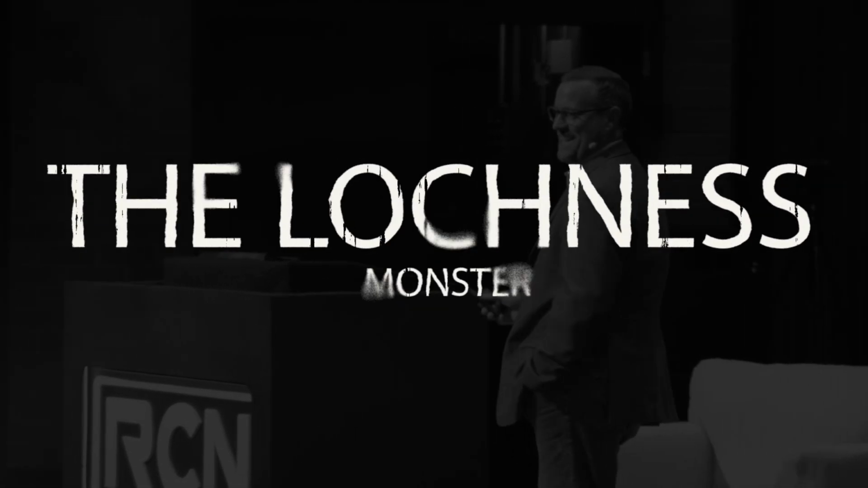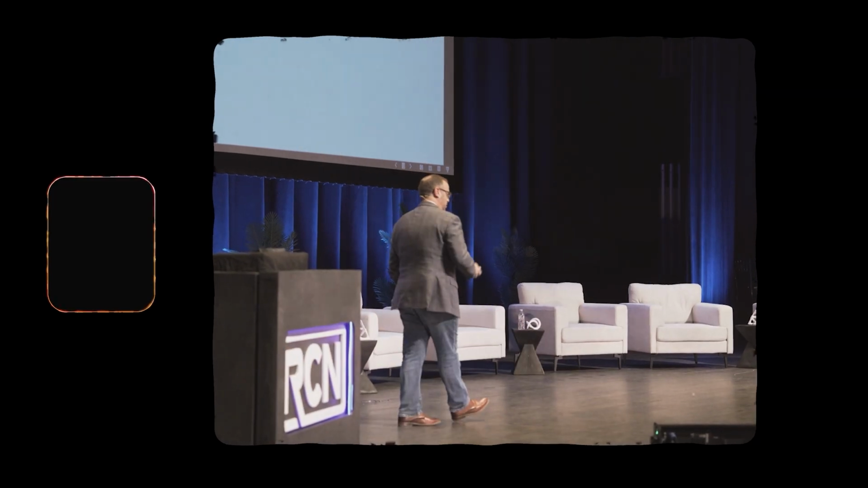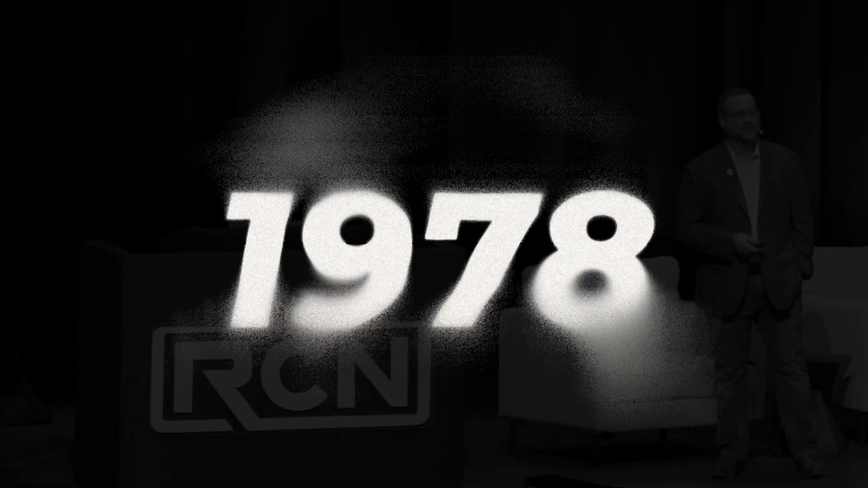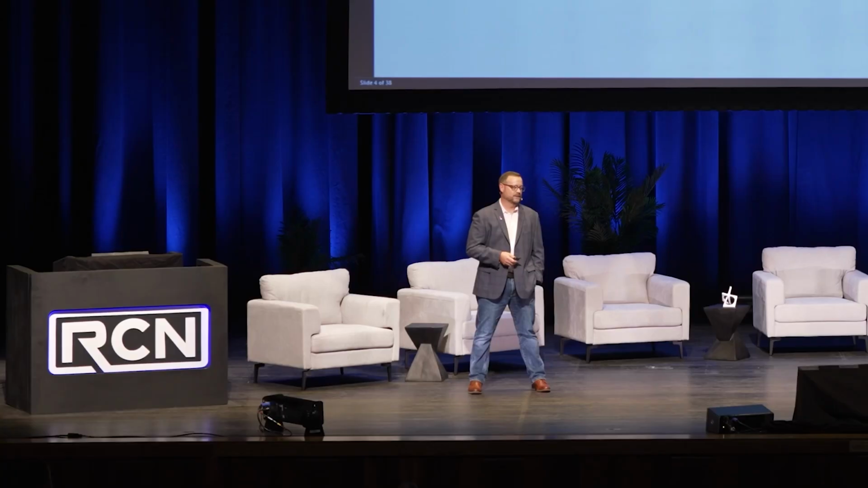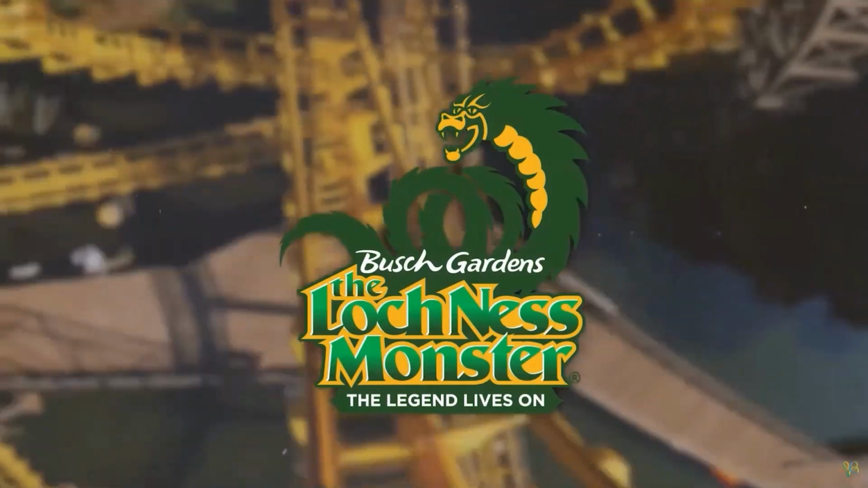I present to you the Loch Ness Monster. It's a steel roller coaster located in Williamsburg, Virginia. It was opened in 1978. It's the first roller coaster to ever have interlocking loops. To this day, it is the only roller coaster to have interlocking loops.